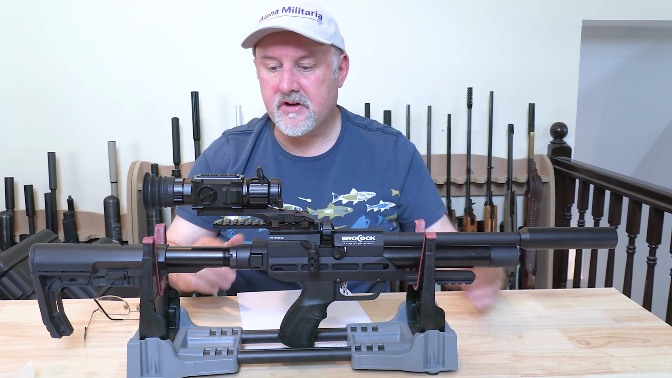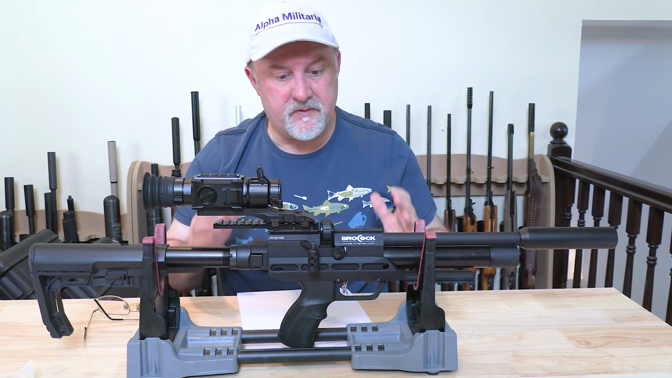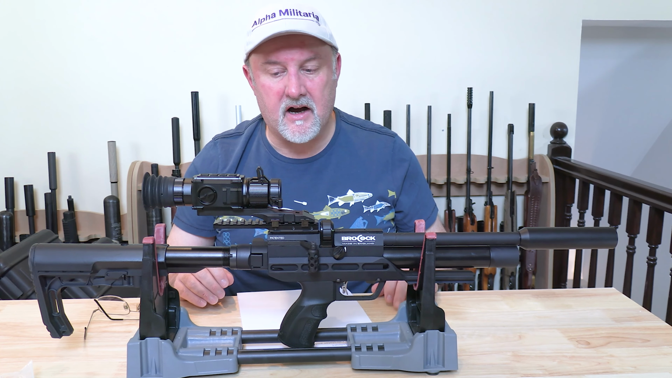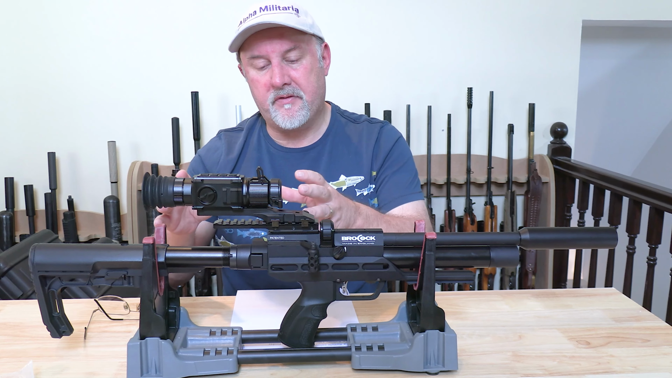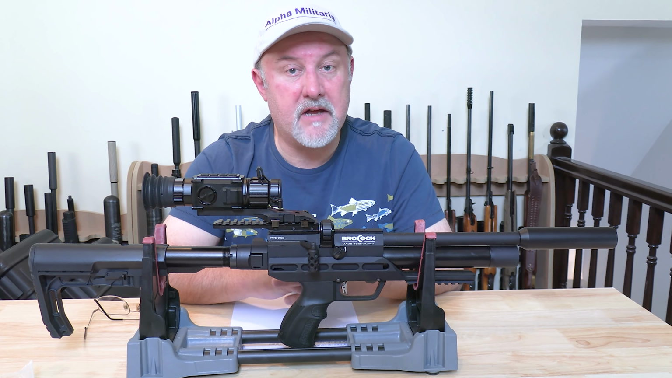So those are the key points that I found from my use with it. All in all, it was very, very easy to use. The buttons were very easy to find in the dark, and yeah, it worked absolutely fantastically. So what we'll do now is we'll zoom in on a few of the features in close-up, then we'll show you the night vision footage from that rat shooting trip.